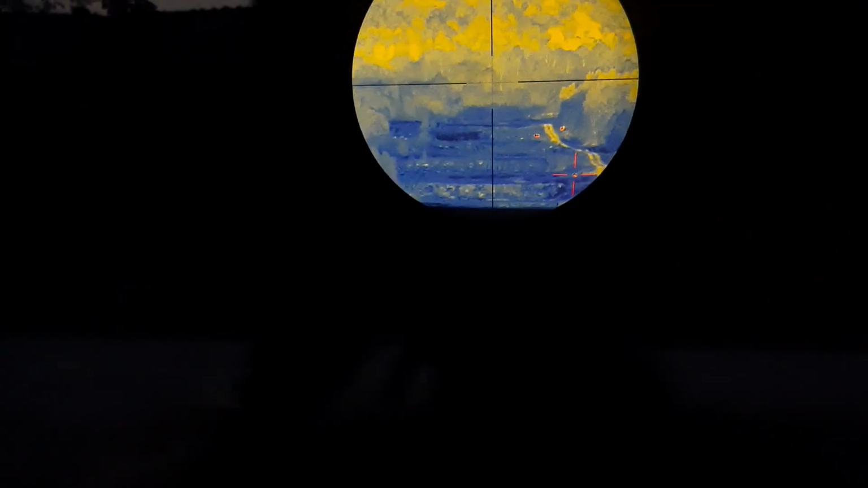What I'm going to do is just zoom up, and you can see the only downside is if you zoom too much, you lose a lot of the crispness. That's the only downside I would say, but as long as you keep it within 8 power or 10 power, something like that, it's still pretty crisp. But if you go beyond that, then, oh yeah, there is an animal there.